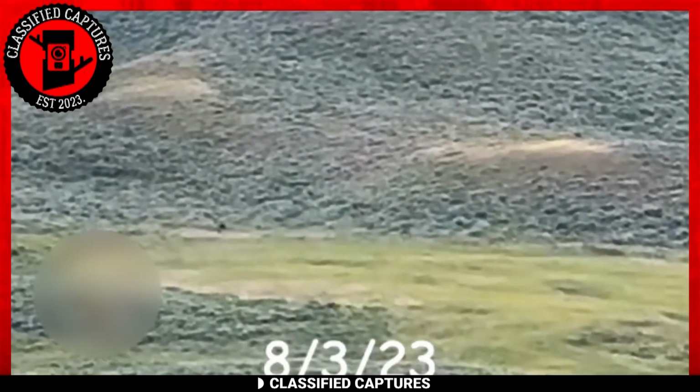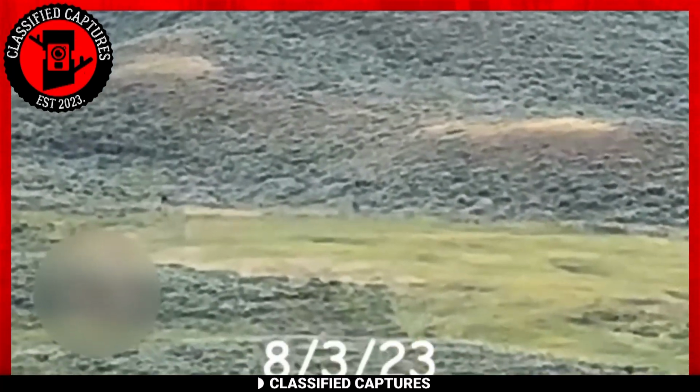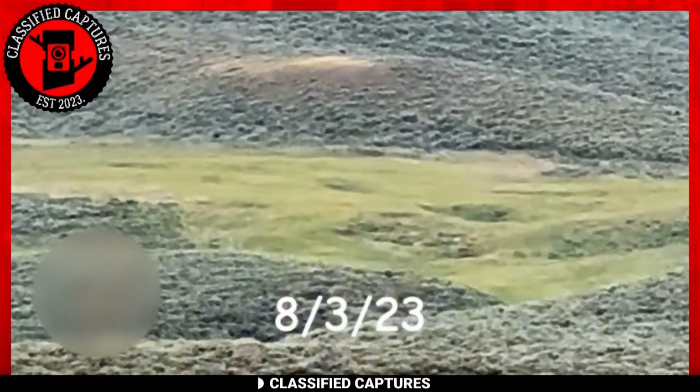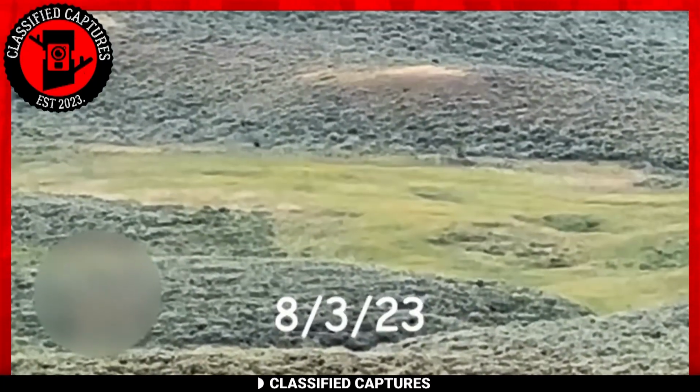Upon careful examination, it became clear that the pace and the sheer amount of ground these creatures covered couldn't possibly match that of even the speediest bear. This observation led to the compelling belief that what had been captured was, in fact, a sighting of Bigfoot.